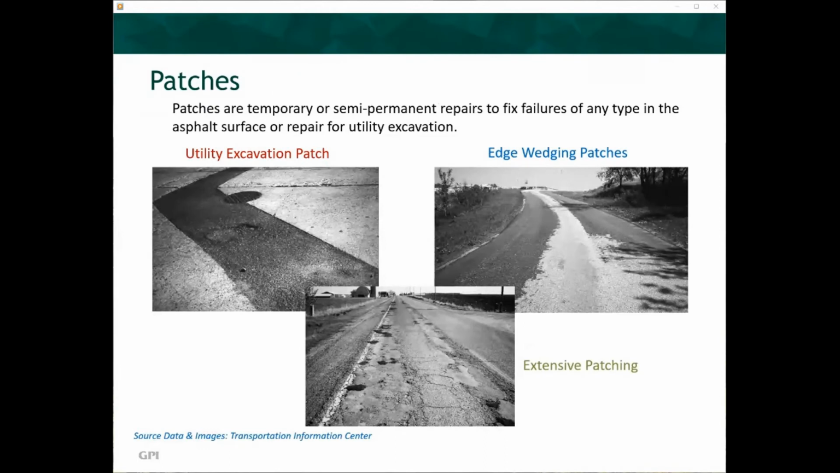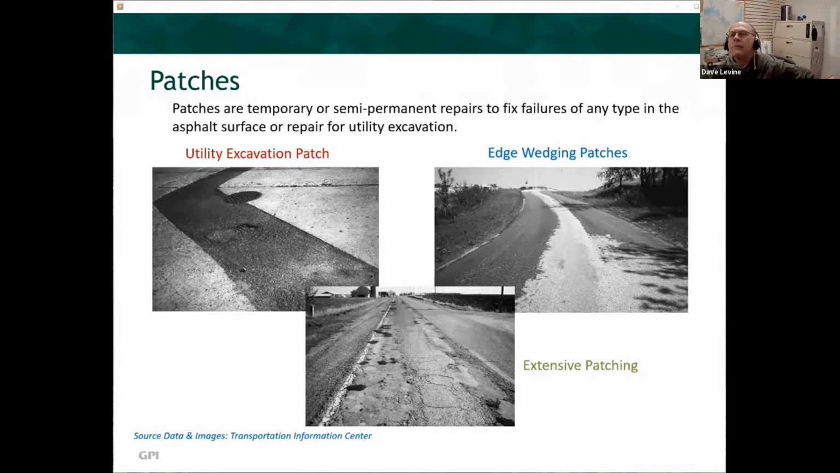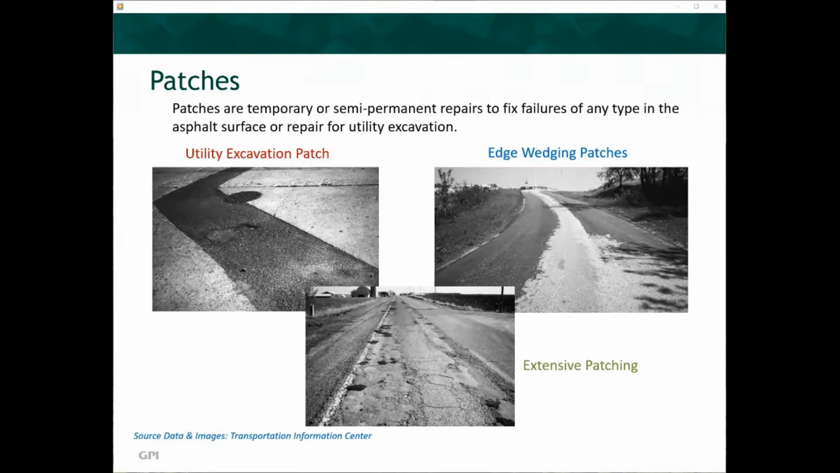Patches are temporary or semi-permanent repairs to fix failures of any type in the asphalt surface or repair for utility excavation. Everyone has seen those long asphalt patches crossing from edge of pavement to edge of pavement, indicative of a utility excavation and repair to the asphalt surface. Edge wedging patches are installed where extensive deterioration of the road edge occurs, but the central asphalt surface is still intact. The central bottom image depicts a highway lane with extensive patching, cracking, and raveling. I think we can all agree that any highway in this shape needs to be completely replaced by resurfacing or all new construction.